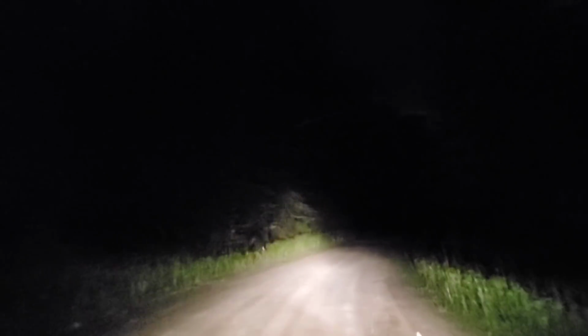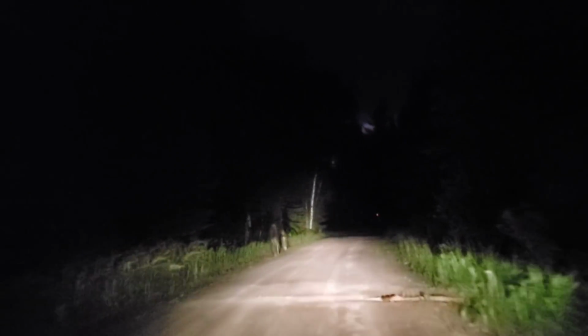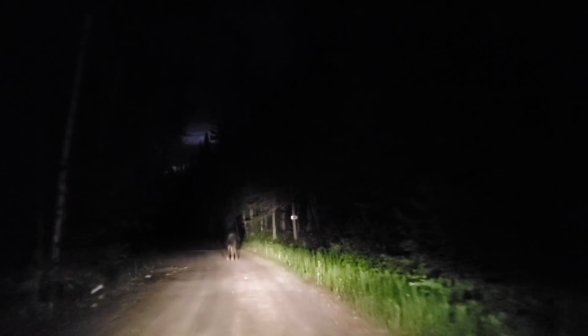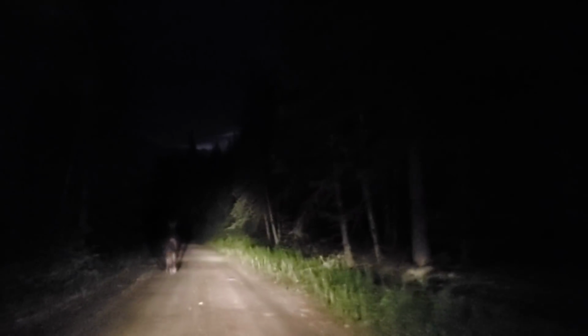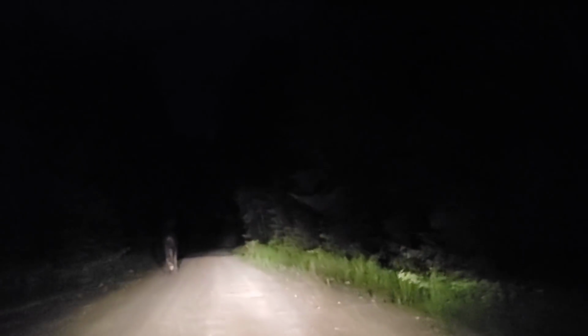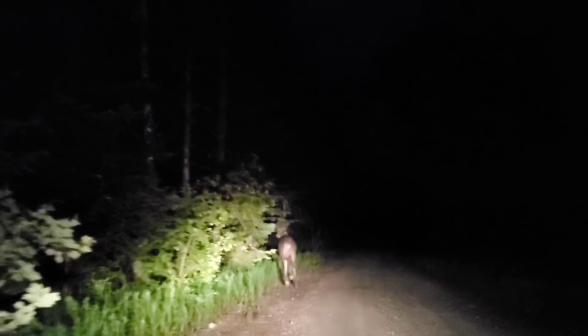Nope. That was another opening. Why didn't it run in there? Sharp culvert. It's missing all these opportunities. Oh, look at that. It literally just fell over. Did you see that? It just tripped on the tree.